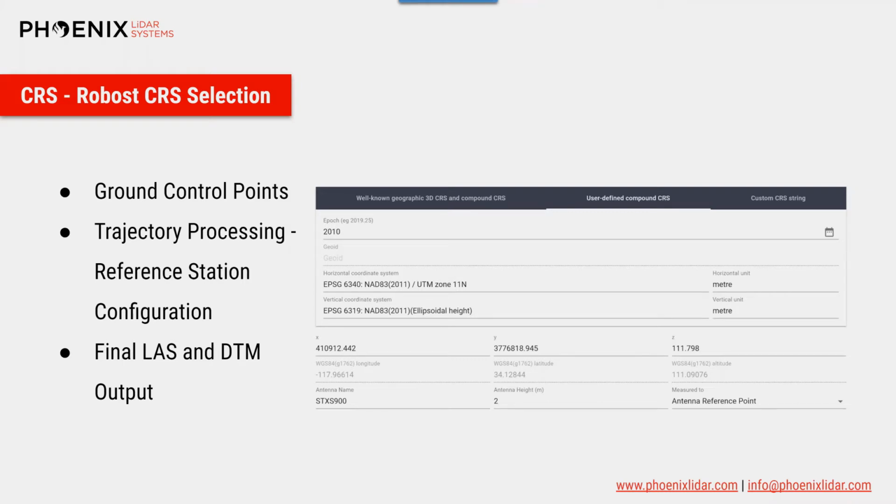If you need to get even more advanced with your CRS, no problem. You can input custom well-known text or proj strings to utilize literally any datum and projection you can think of. The CRS input and output options are available for ground control points, trajectory post-processing, and final LAS and output data products.